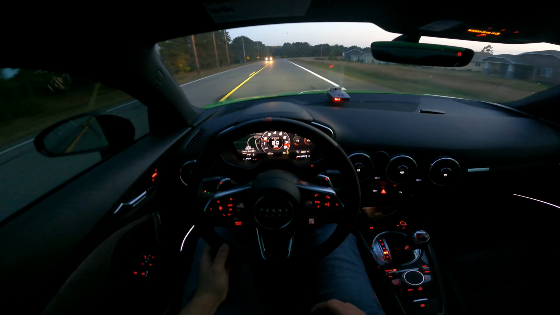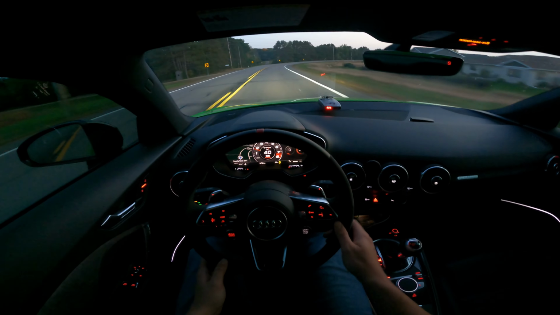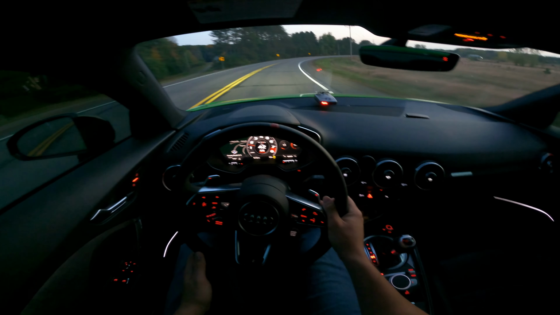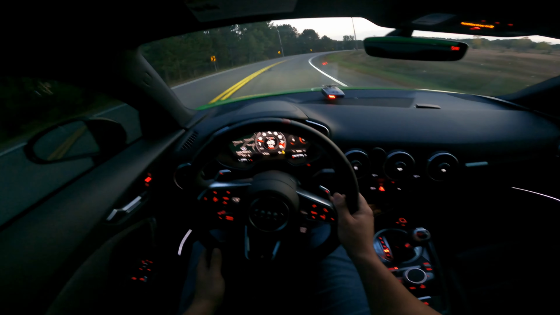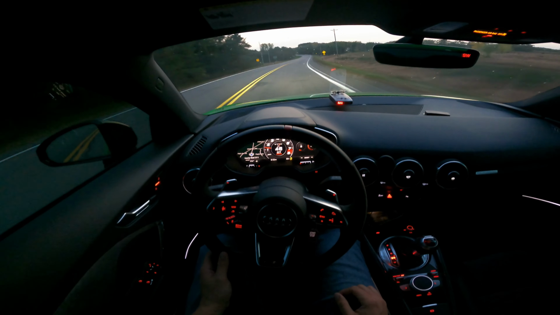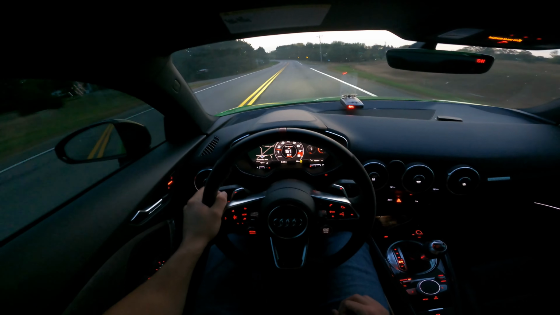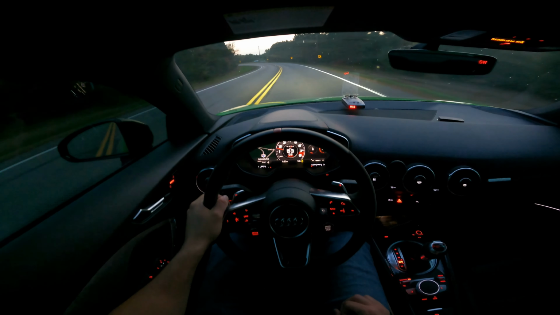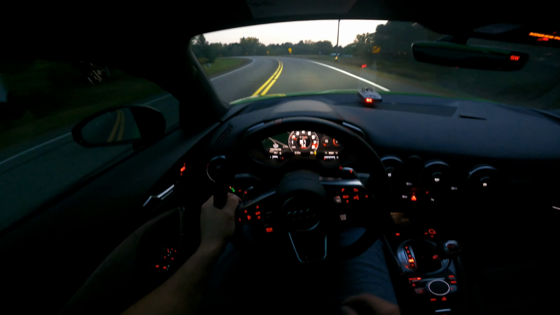So this is a stage 1 E85 Unitronic TTRS. I have about 9,000 miles on the car. I got E85 pretty recently, less than a week ago, and the car just rips. If it sounds quiet to you, it's because I have full stock exhaust right now. I've been waiting on the downpipe and midpipe for a couple months, and it should be coming within the next week or two. I'll put it in sport mode.